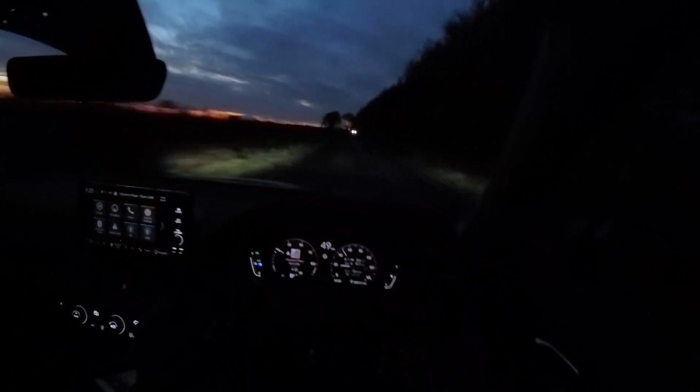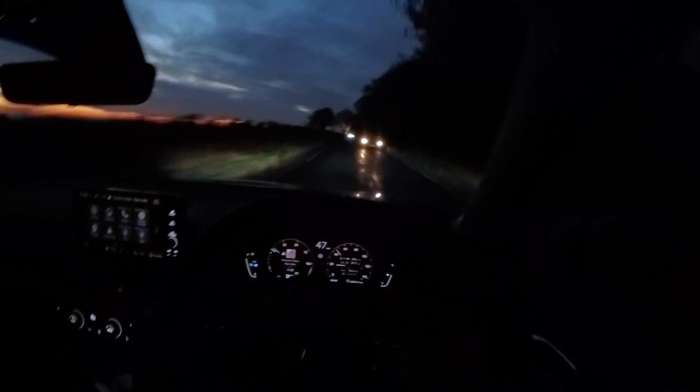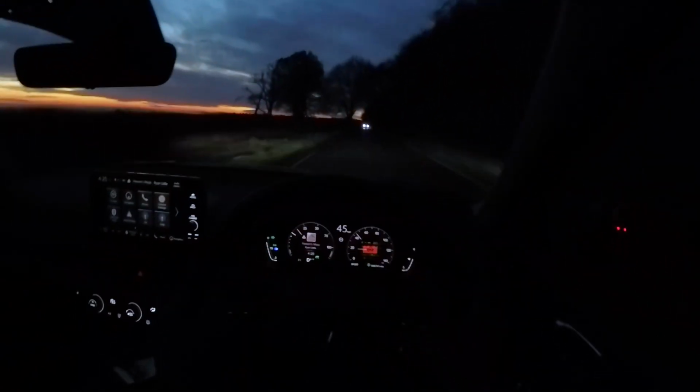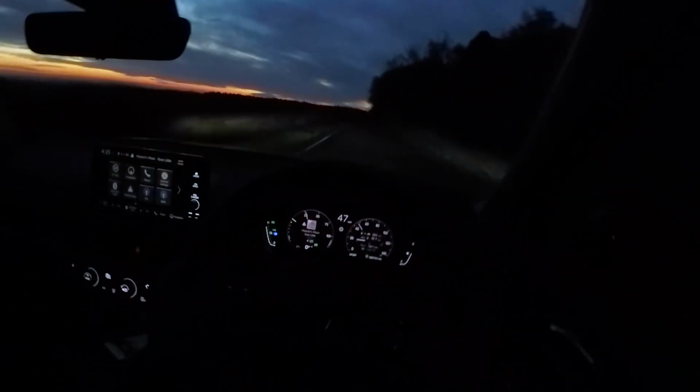Right, hopefully you'll see how the high beam adapts itself if it needs to down here. Not quite dark enough to get the full effect, but it does work well, take my word for it.